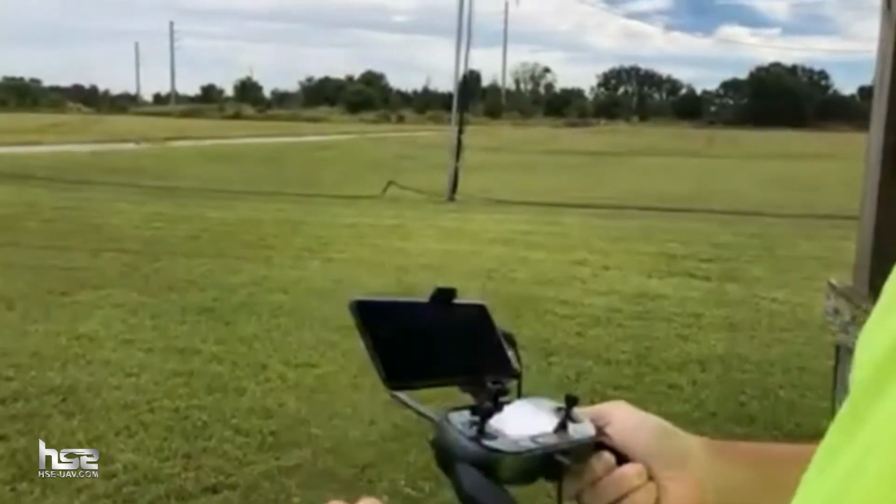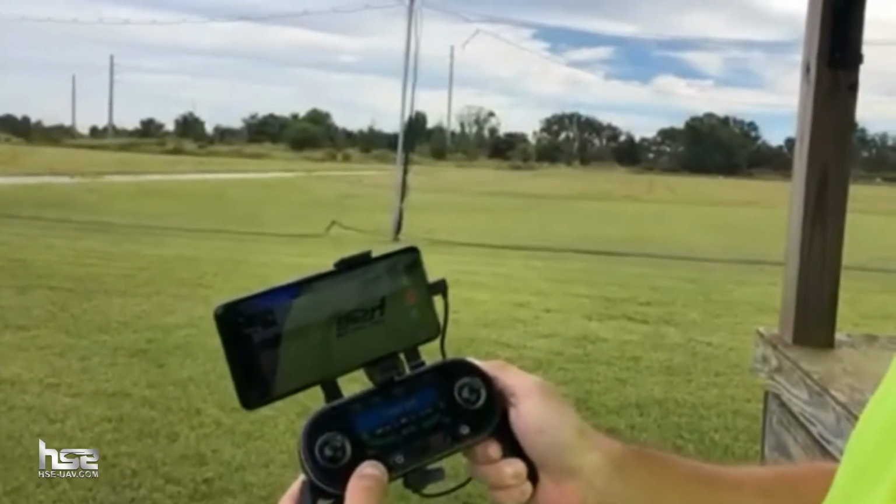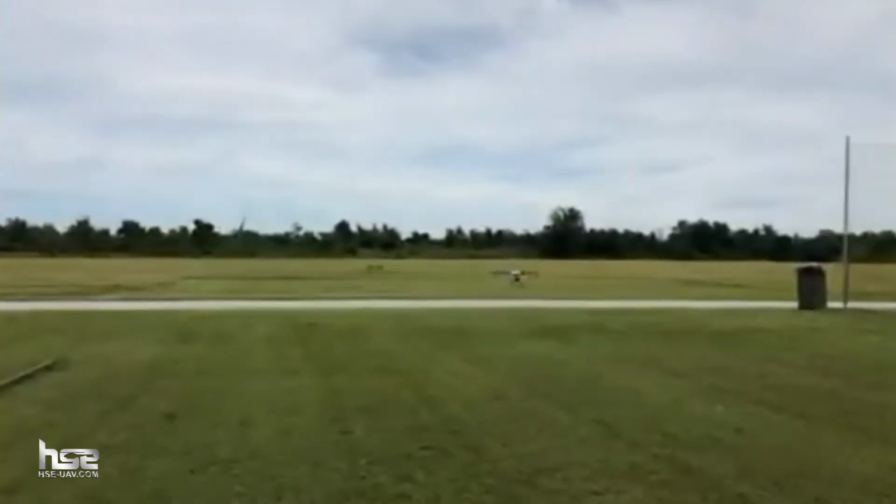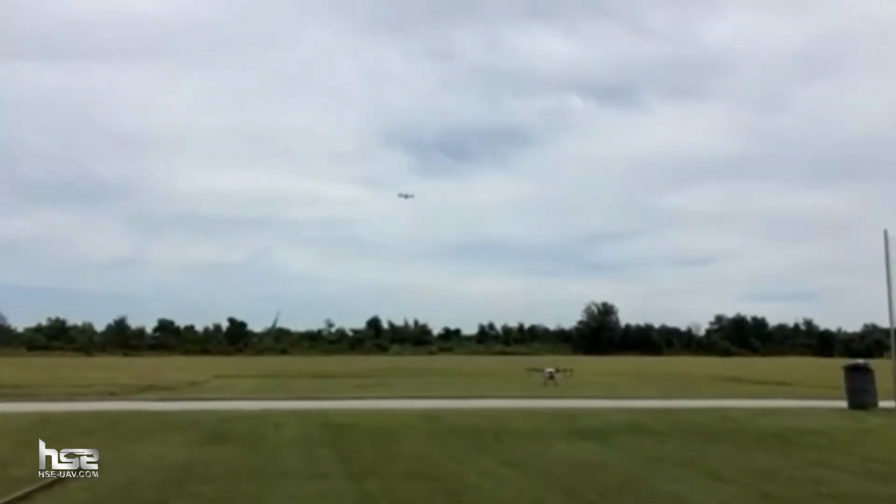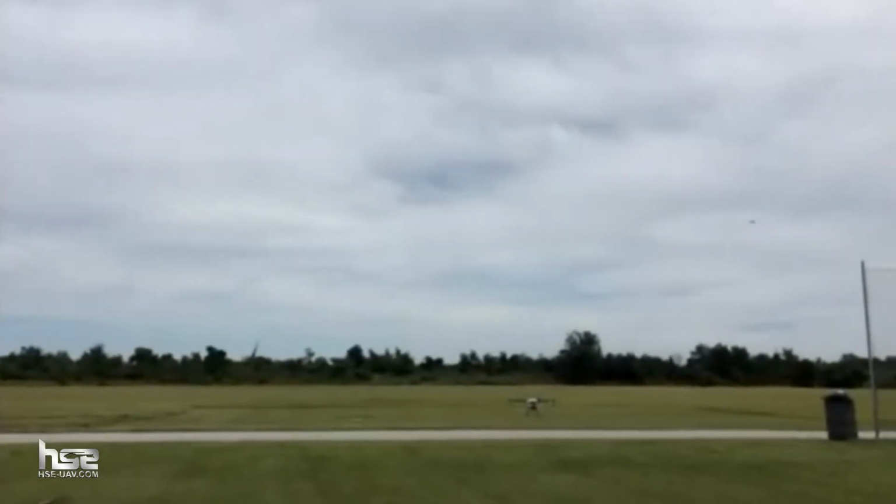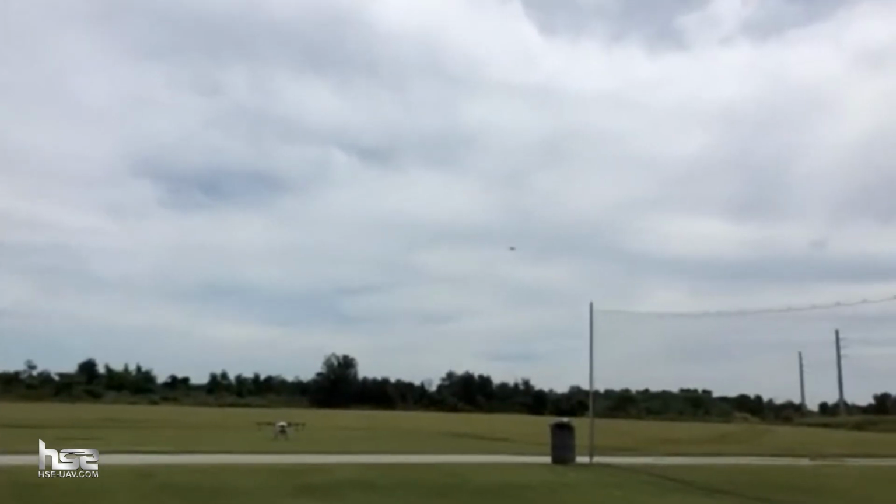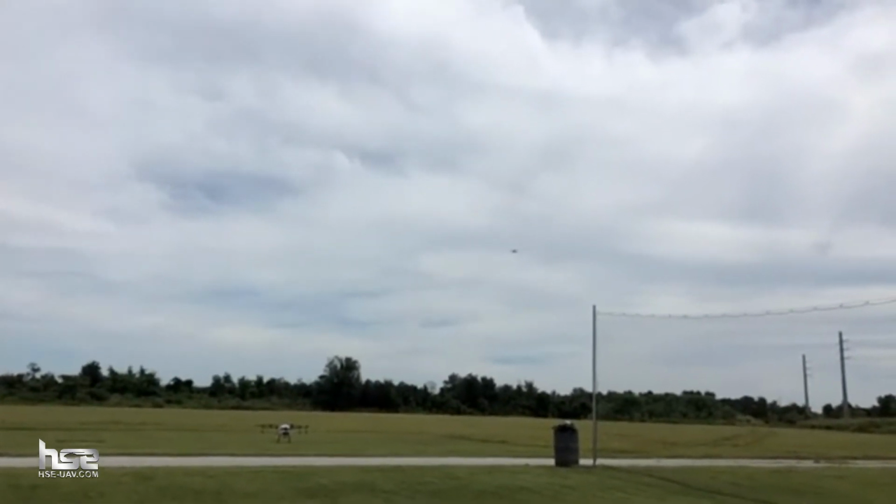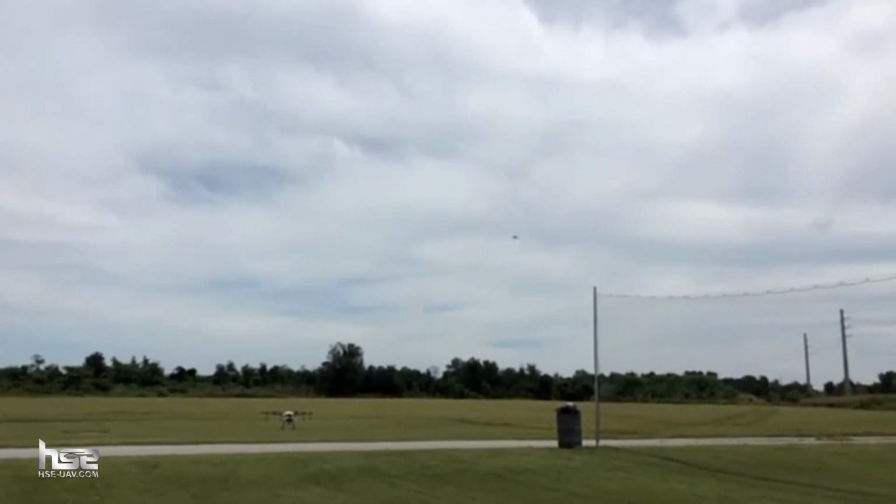So this drone is so easy to take off. We literally just hold our takeoff button. And we'll see the little drone is gonna take off there. So we're gonna set it up over here. We're gonna back it up. Set it up right here. All right. Let's get the spraying drone in the air, and we'll switch over to the first person view.